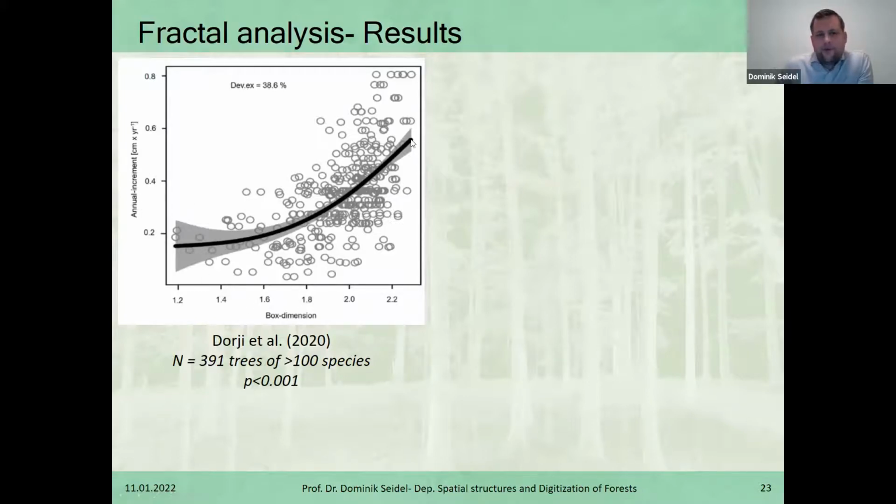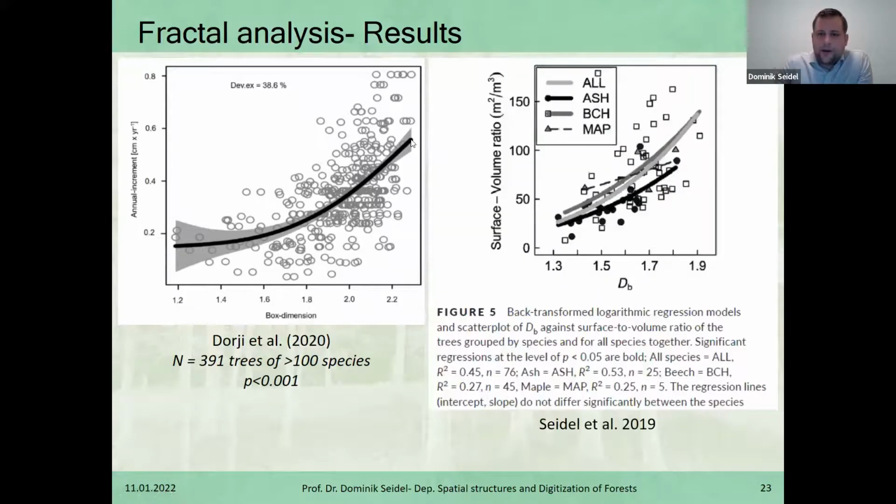And we saw that there was a positive relationship. So with increasing complexity, trees tended to be growing better. We could also show that the box dimension was a good description for the surface to volume ratio. So the surface to volume ratio here in this case means the surface in terms of the crown surface area derived from the laser scans, meaning basically the photosynthetically active outer hull of that tree, versus the volume of the wooden skeleton that was holding this tree crown.